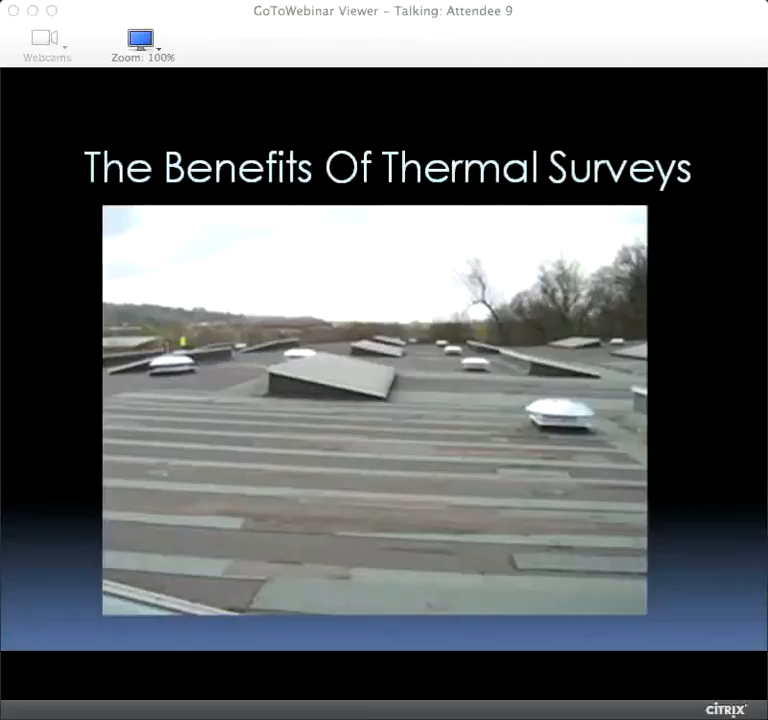So the water was actually condensing underneath the membrane, running down the metal decking and dripping in on a low channel. Again, it was a great example of where a thermographic scan would have identified this wet area on the whole roof and led to the conclusion that there's a serious problem, rather than trying to go up there and assume that they could patch repair it. So it's about taking that assumption away.